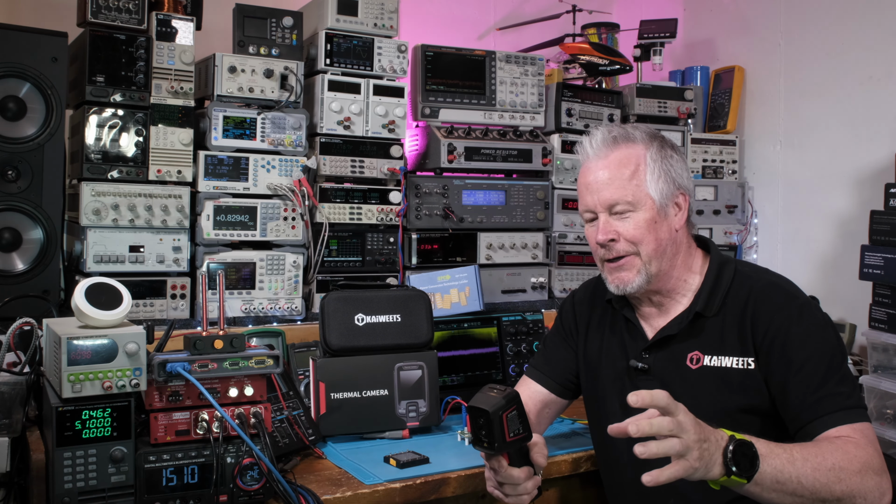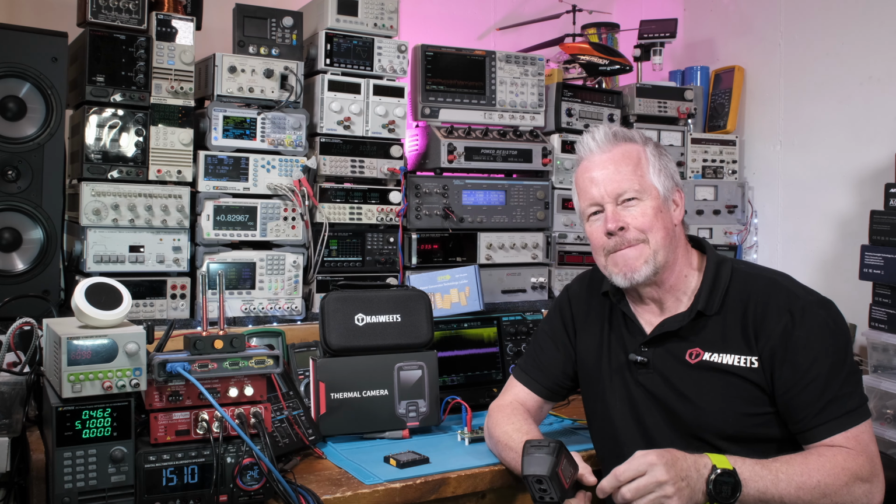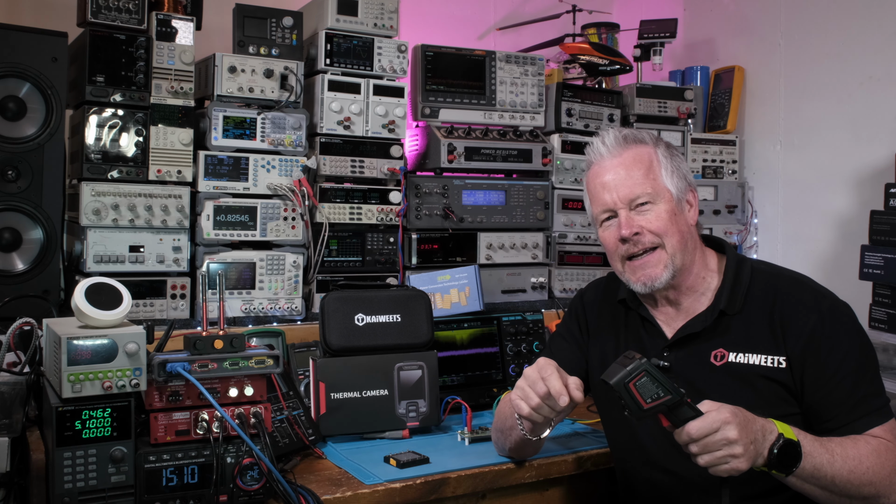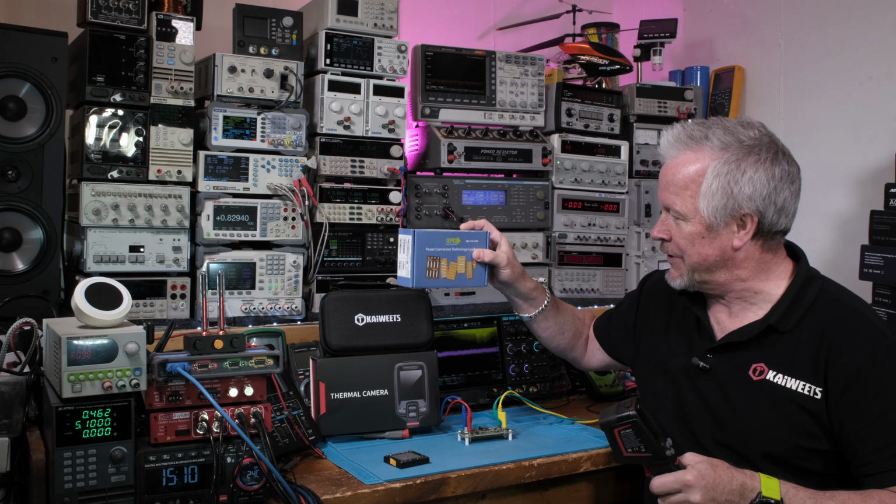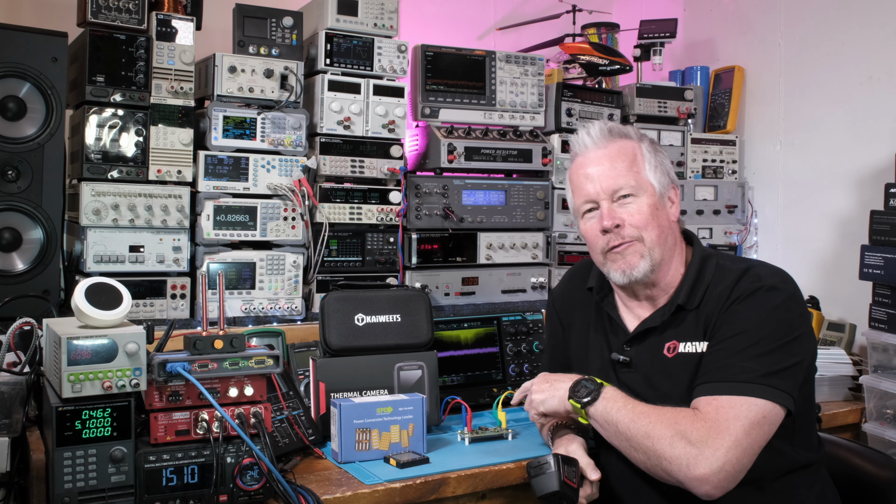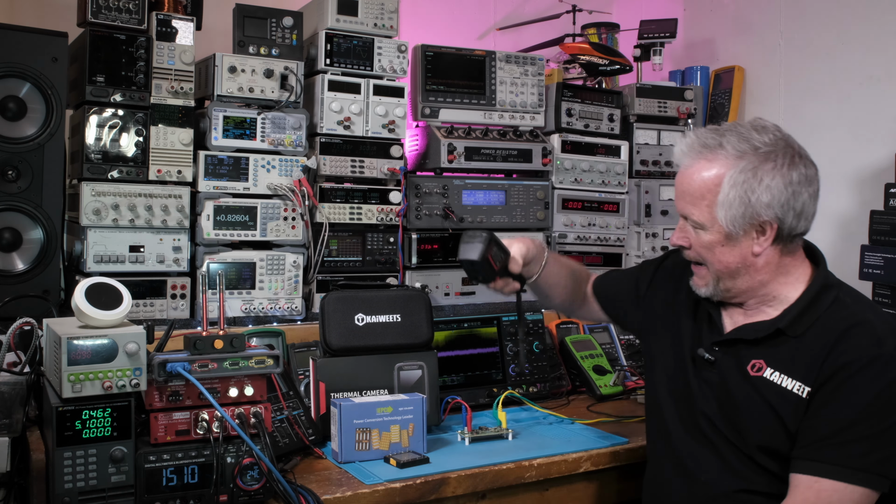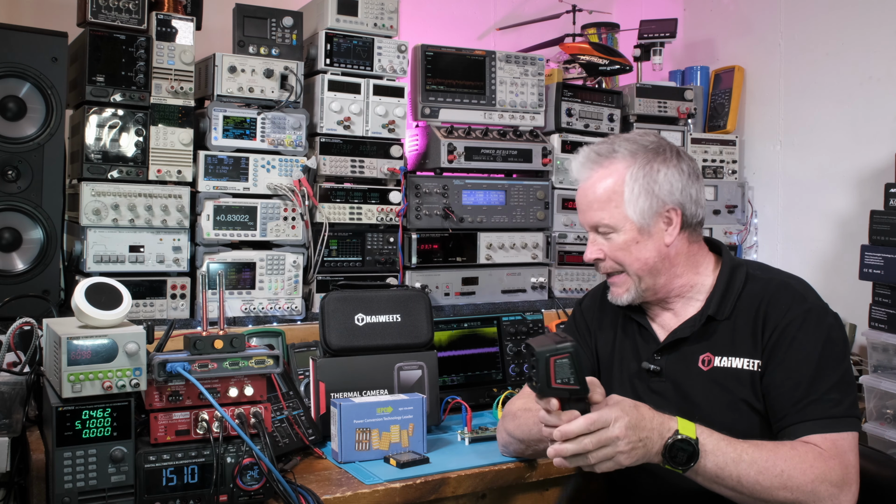Okay, guys, so what we're going to do is look at this little small DC-DC converter down here. It's a challenge for a thermal camera because it's such a small little board. And it has really small FETs on it. They're GaN FETs from EPC, Efficient Power Conversion. So, yeah, there's 4 of them on the board. I'm going to show you that. And there's 2 inductors. So we're going to turn it on, get some power going, and see how close we can get and how much resolution we can see.